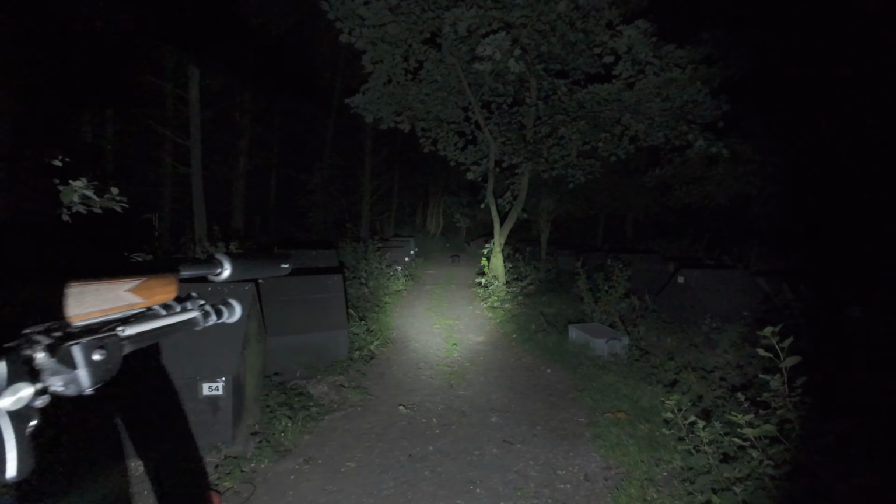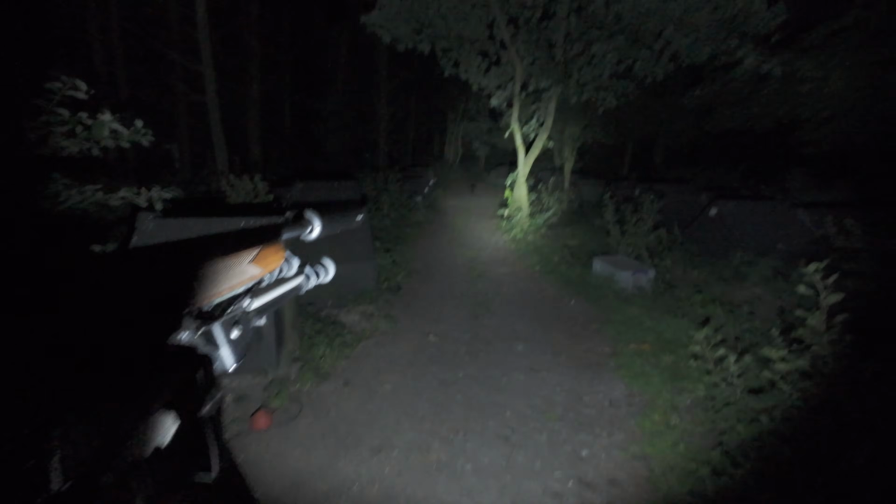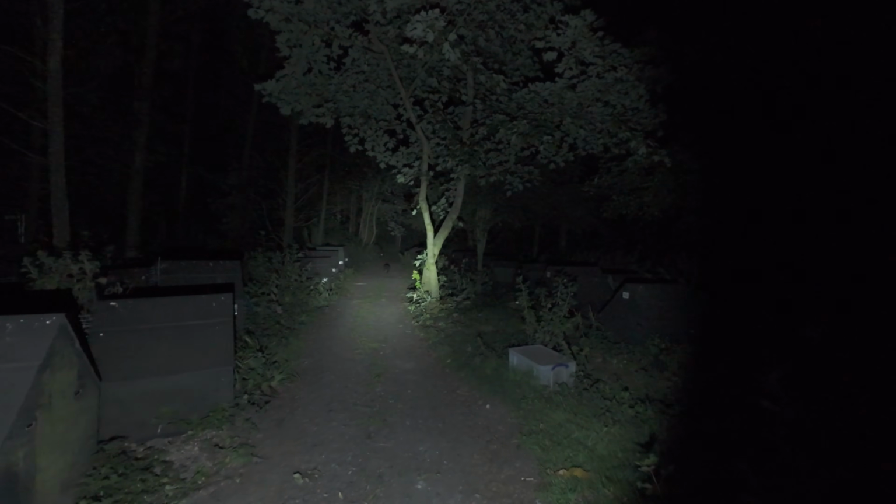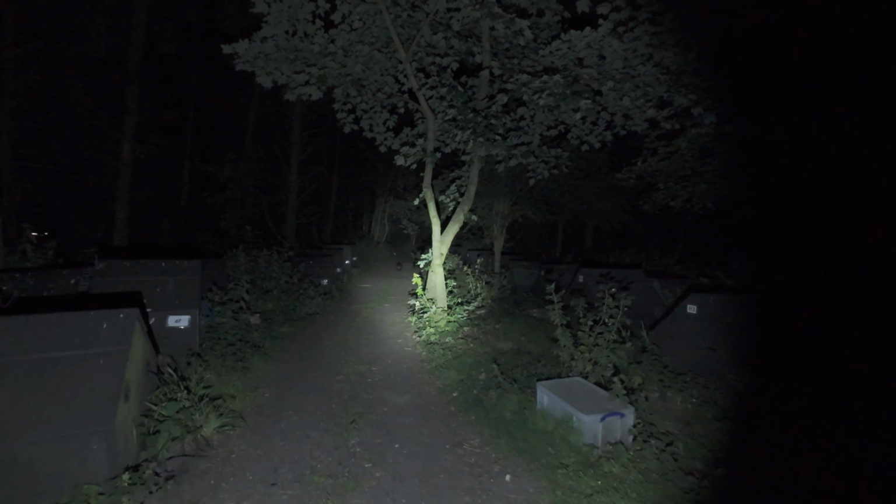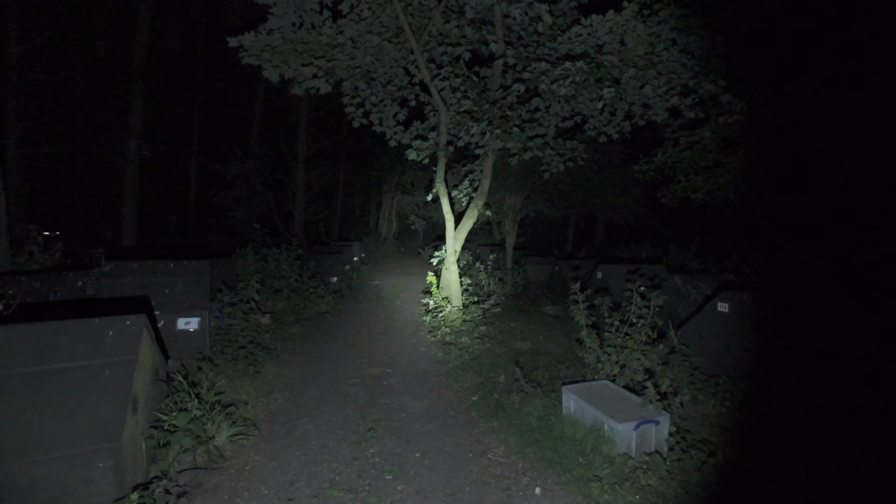I put the light on this one, but it doesn't seem to like it as much. He's gone further up the track, but I'm going to put the thermal on recording. I'm going to have a walk up the track and see what it does, see how far I can go before it starts to run off. The other one stayed for quite a while. Nah, it's away.